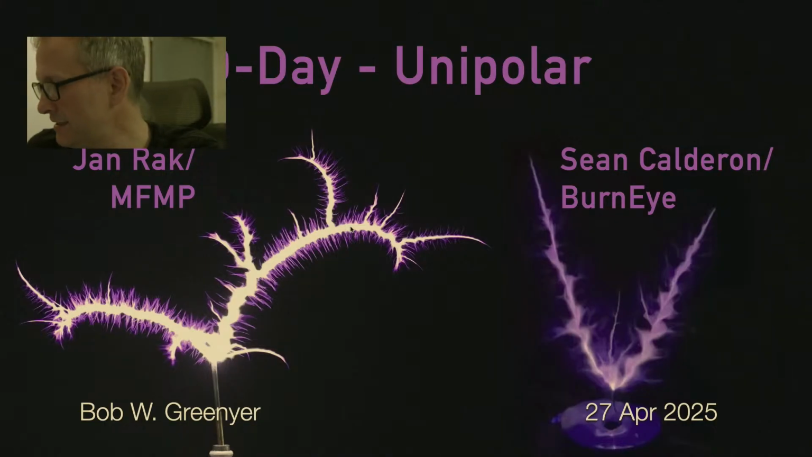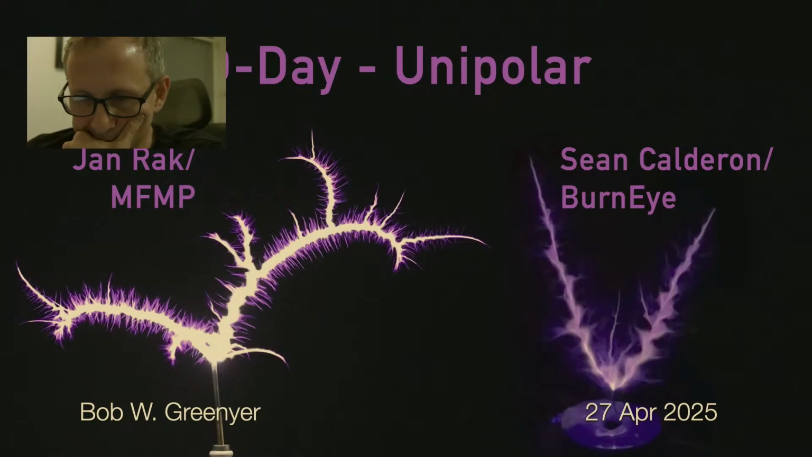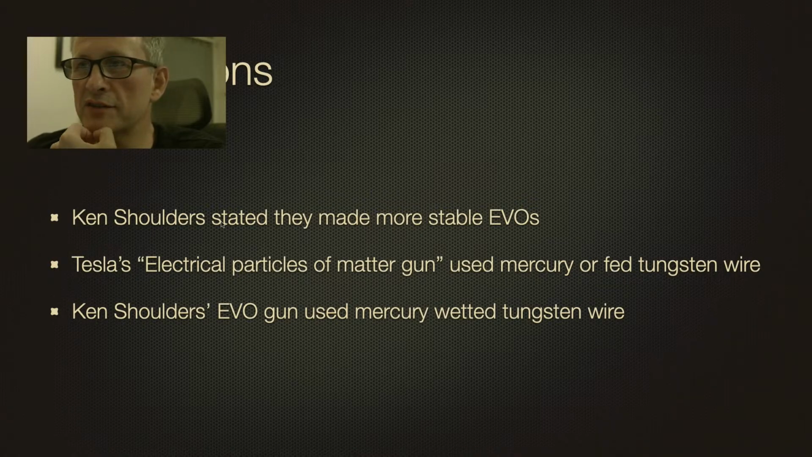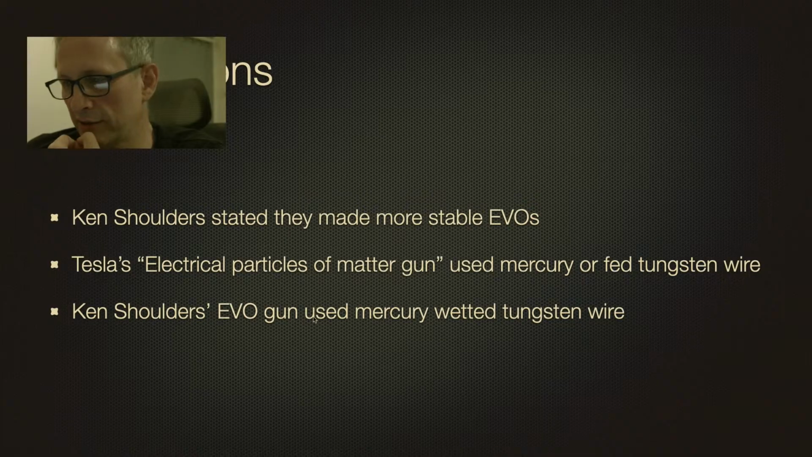So this is yet another experiment that I would like to do with Jan Rack. So essentially, Ken Shoulders stated that heavier ions made more stable EVOs. Tesla's electrical particles of matter gun used mercury or fed tungsten wire, and Ken Shoulders' exotic vacuum object gun used mercury wetted tungsten wire.